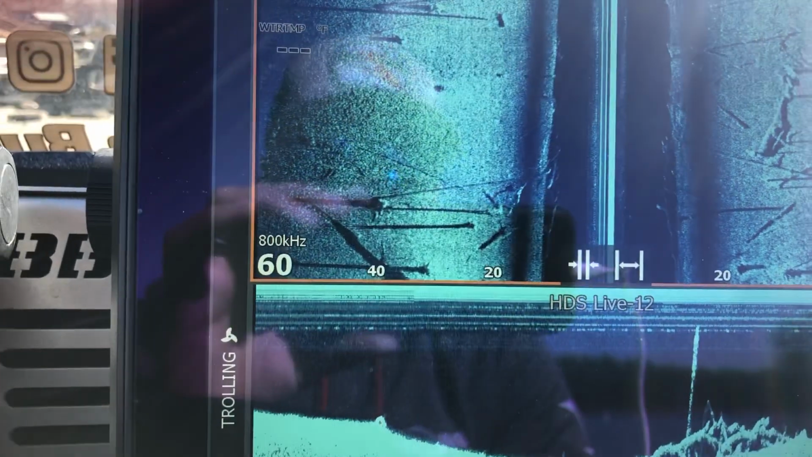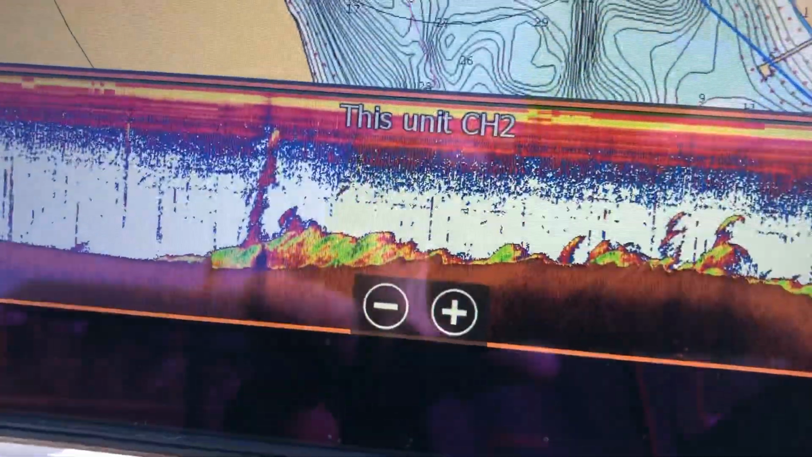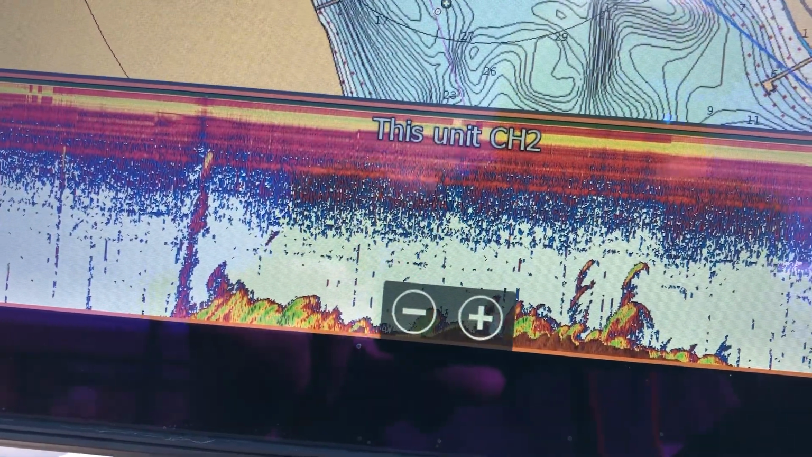And sometimes the brush piles are harder to see. It depends. Like there's one there. There's one there. There's actually some fish right there. Can you see the fish right there? They're suspended, and then you can see them on the bottom right where my fingertip is. Take a closer look at that guy. It's pretty cool. Over here, you can see a couple fish suspended on top of that shorter timber.